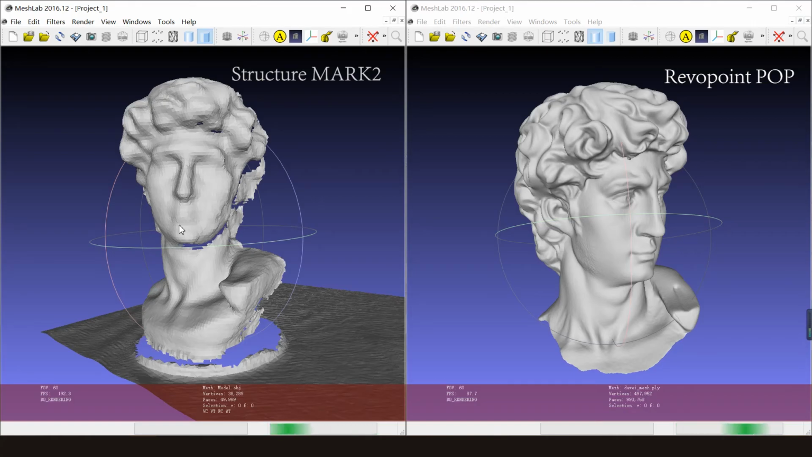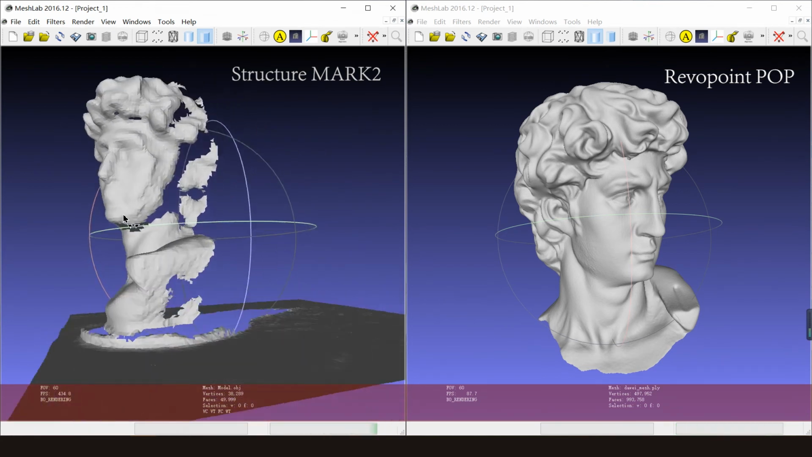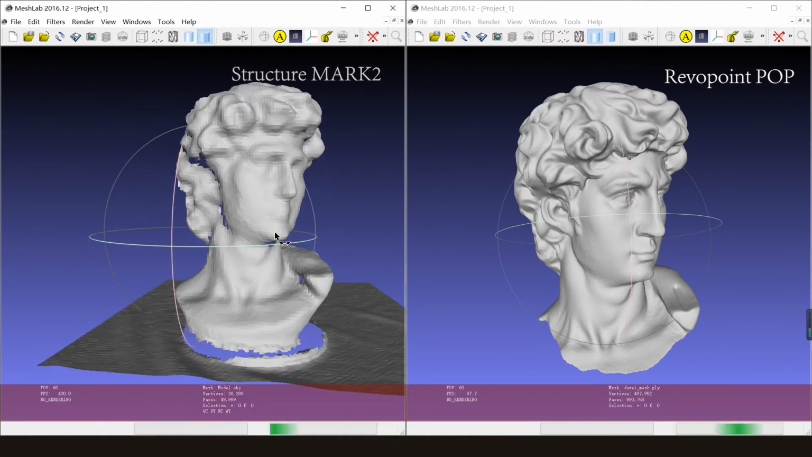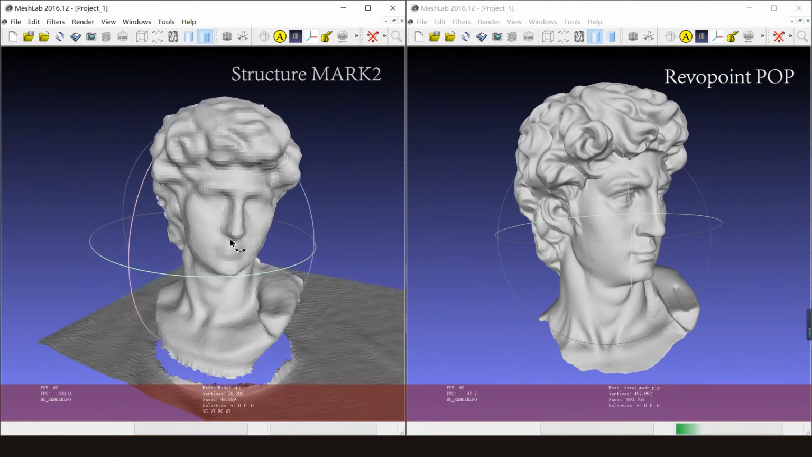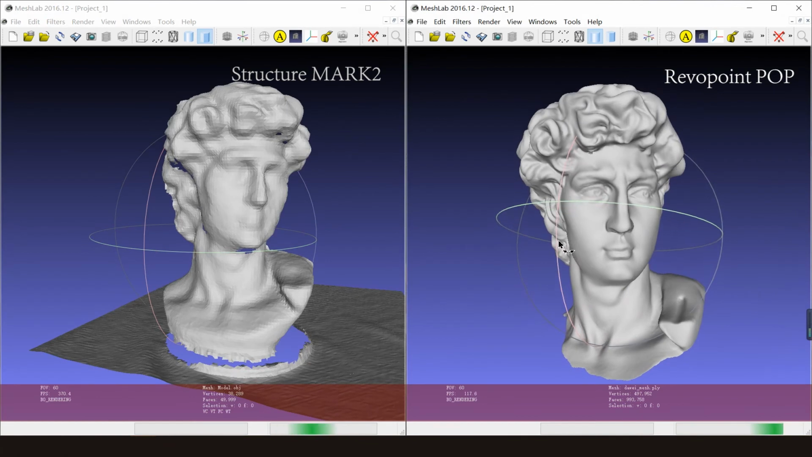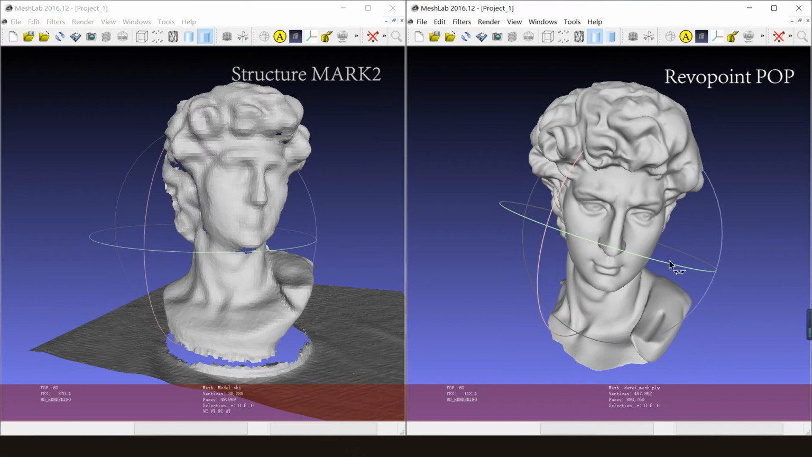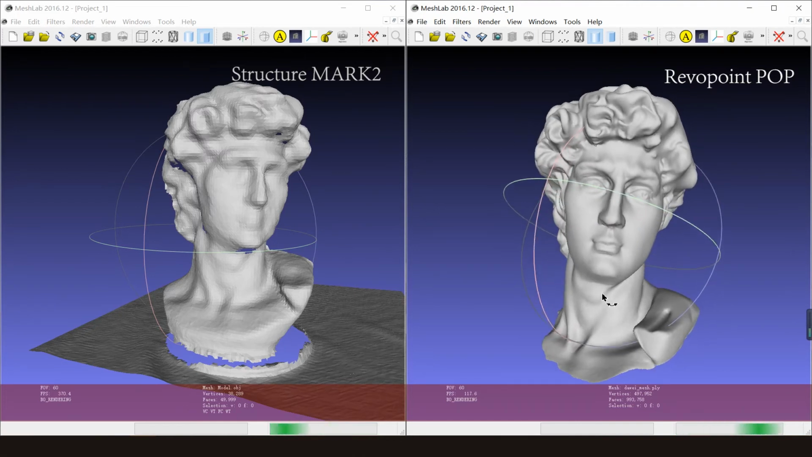So we got the results from both cameras. On the left we have the Mark II result, the 3D model realized with Mark II. We can see here the surfaces are quite smooth and the edges are not clear, and you cannot even recognize the facial features. But here on the right we have the 3D model realized with Pop 3D scanner. So you can see here very clearly the eyes, the mouth, the shadows, the depths of the object, which is very good.